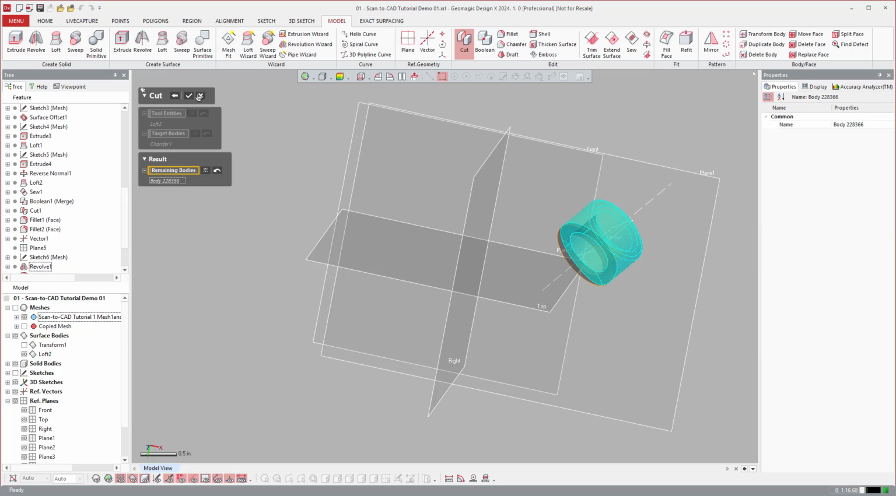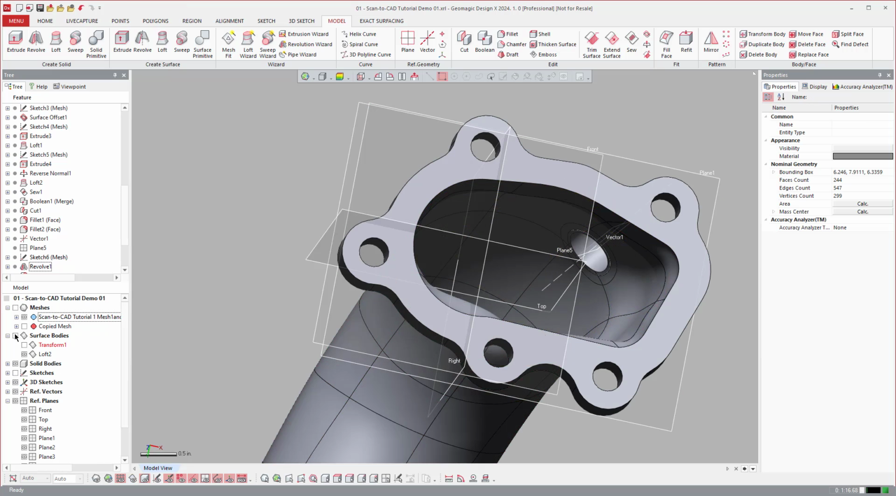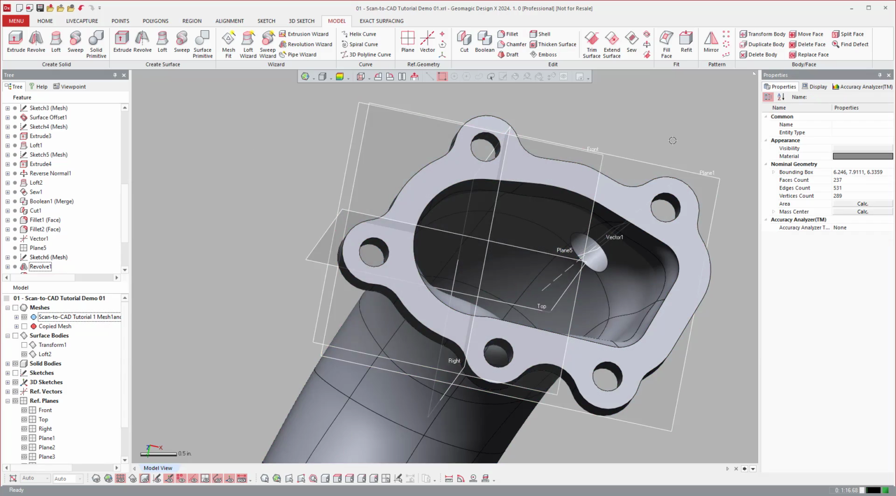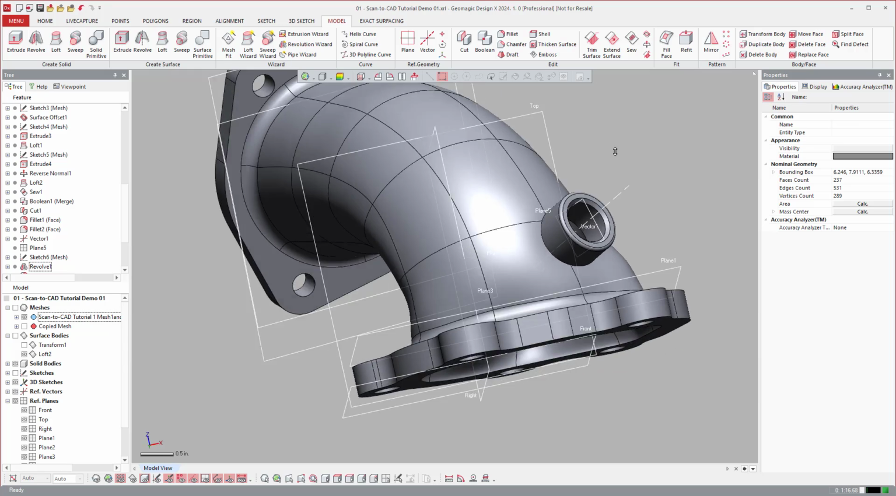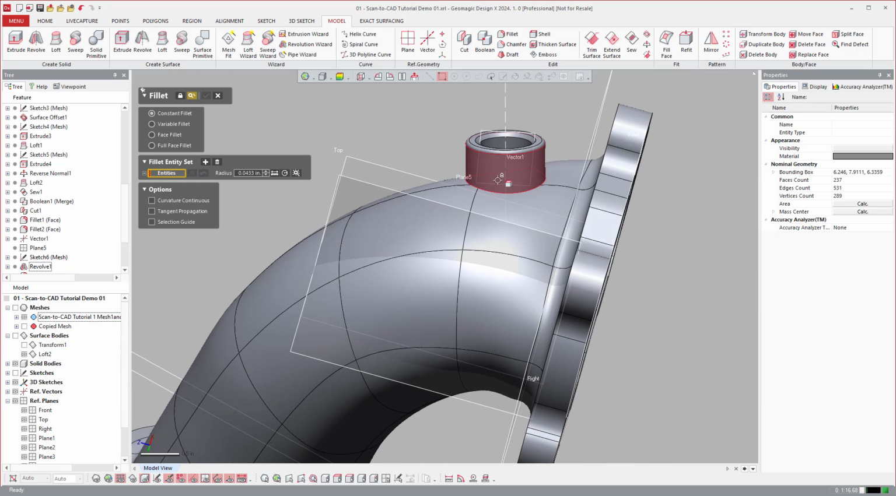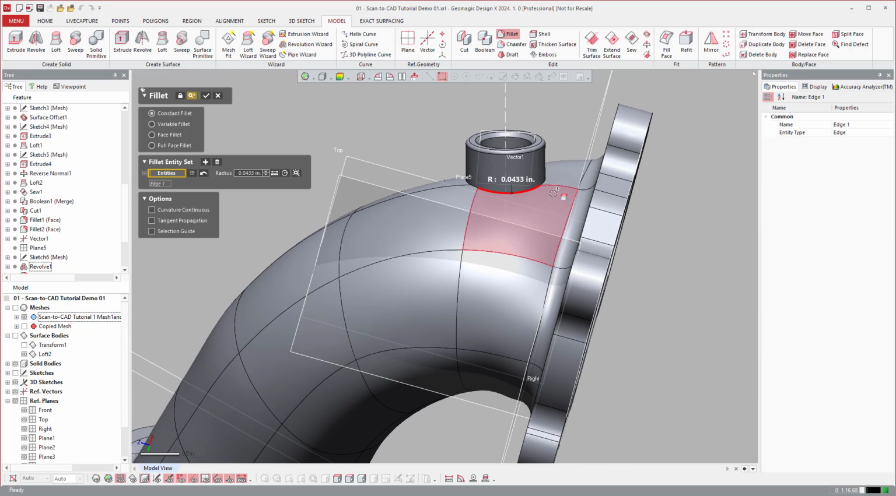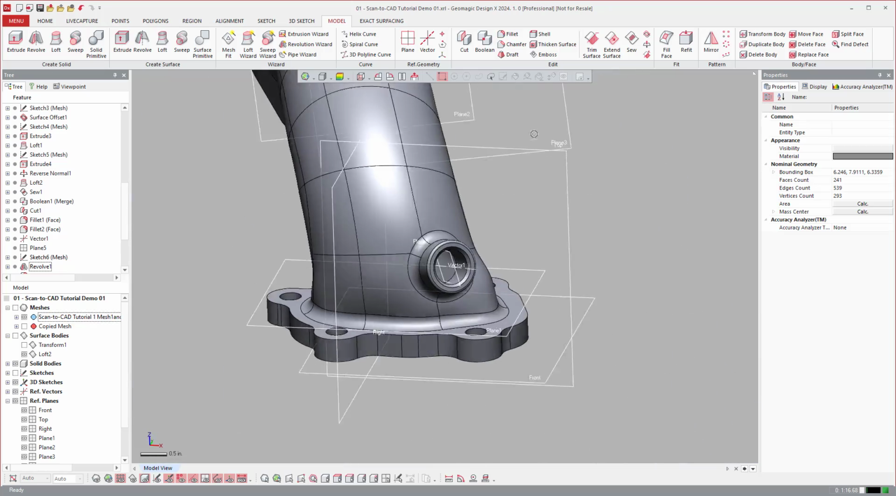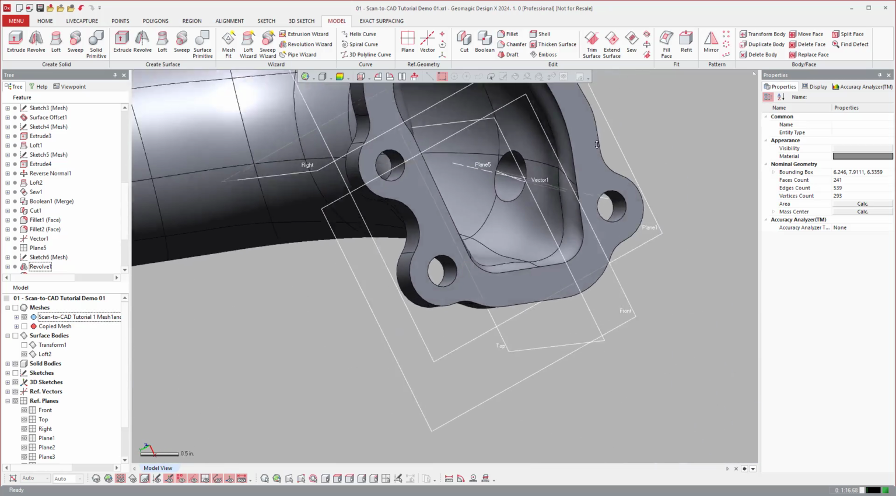And then keep that. And turn all those off. Do a final Boolean. And just like before, fillets. Try the edge first. Probably not. So there's our little port.